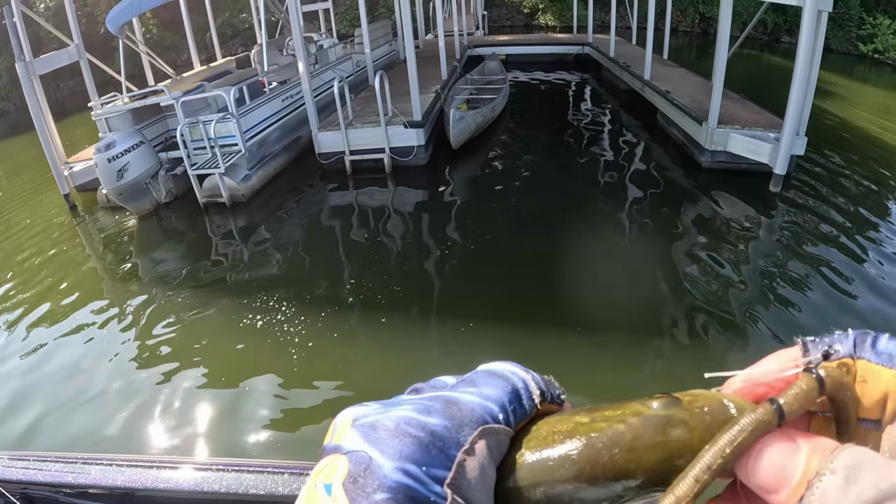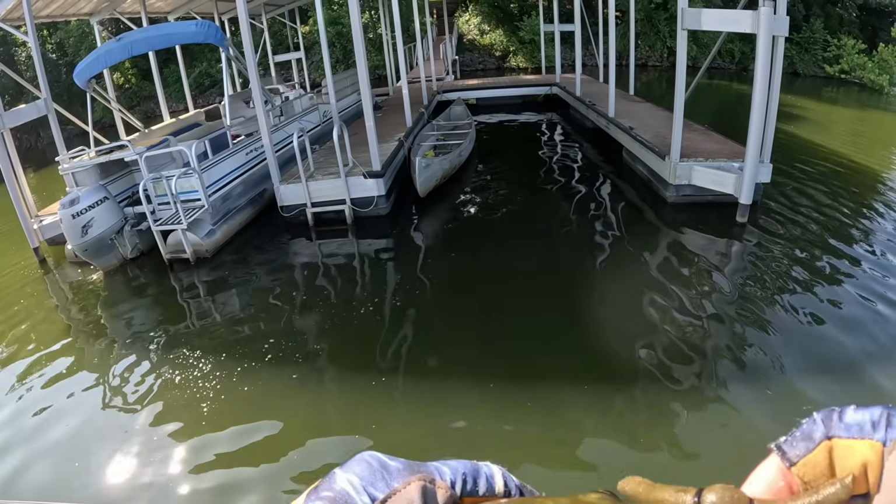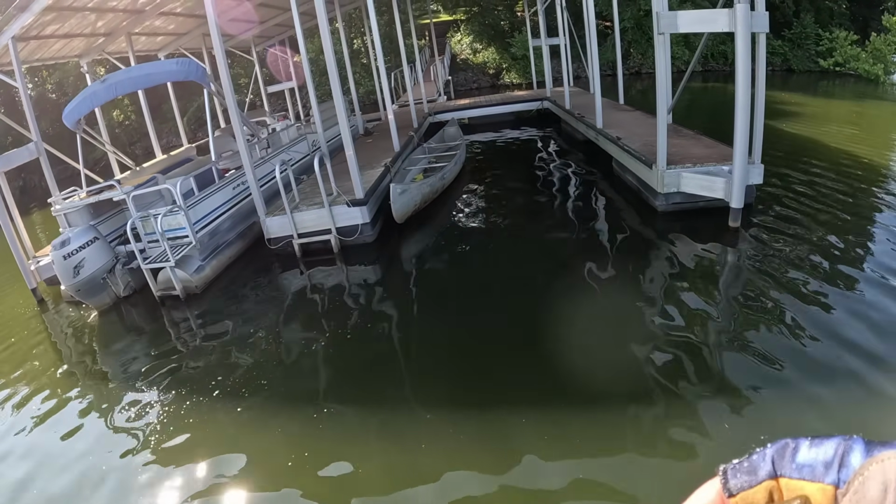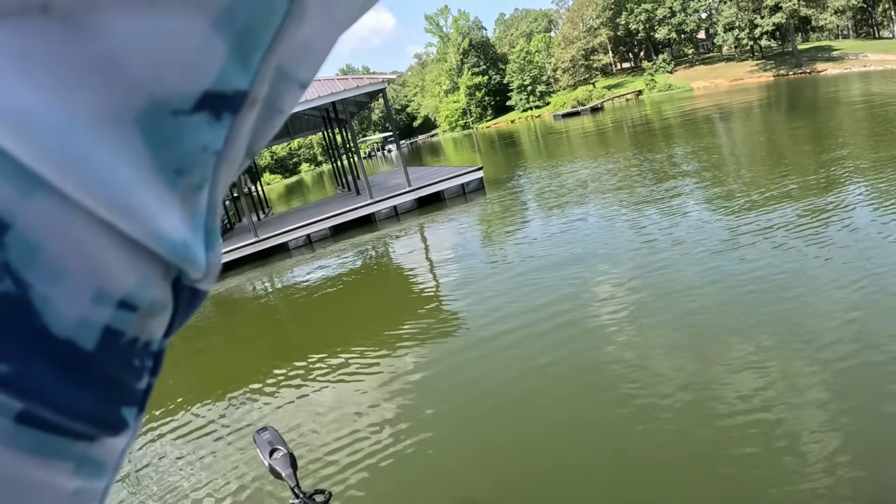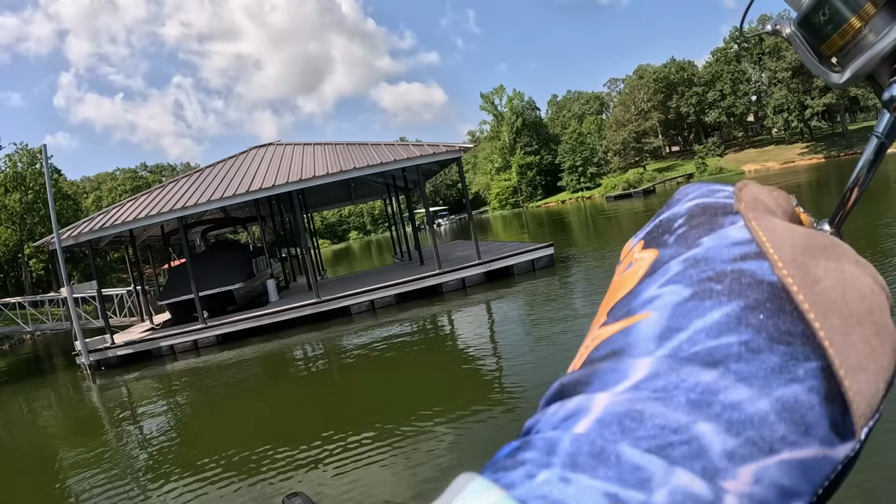Well, the old wacky rig seems to be the deal, or Nico rig. There you go, little minnow.